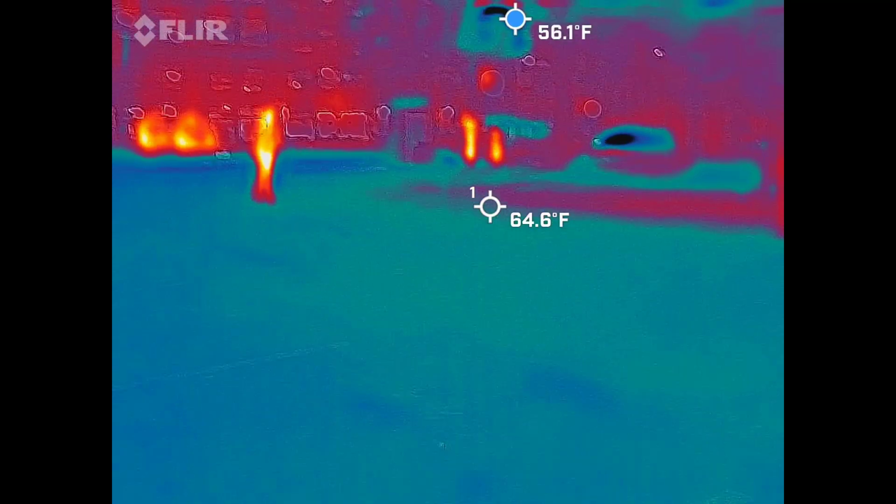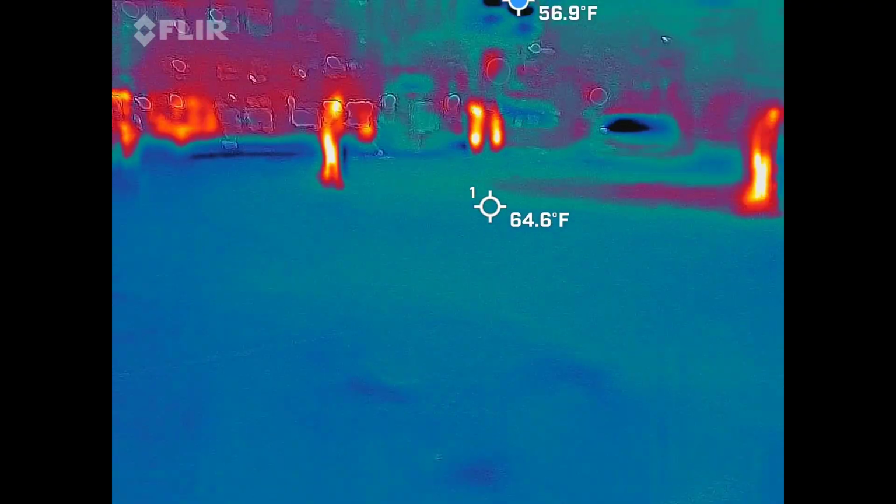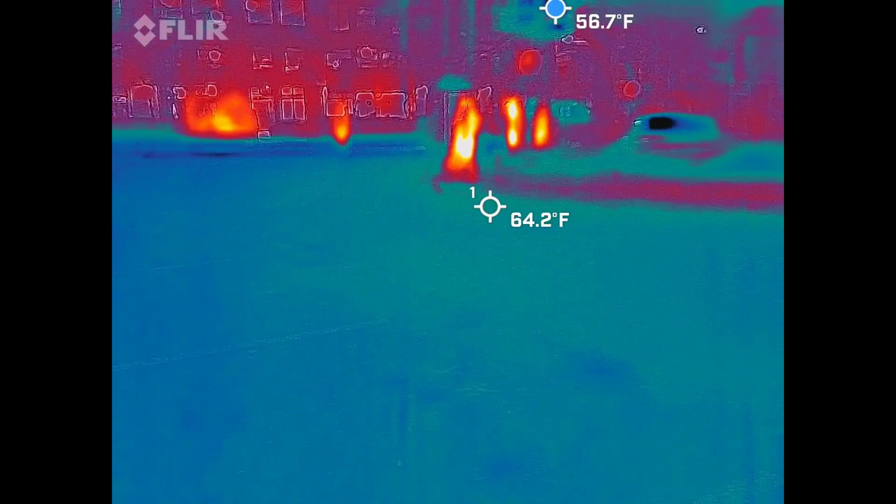What would be something that you would look for? I mean, like dark blue spots? Obviously that's a windshield. Right, but I'm going to look for that to move. Okay. And on here, I would actually look for something growing in heat. So temperature balances, like it's not created.